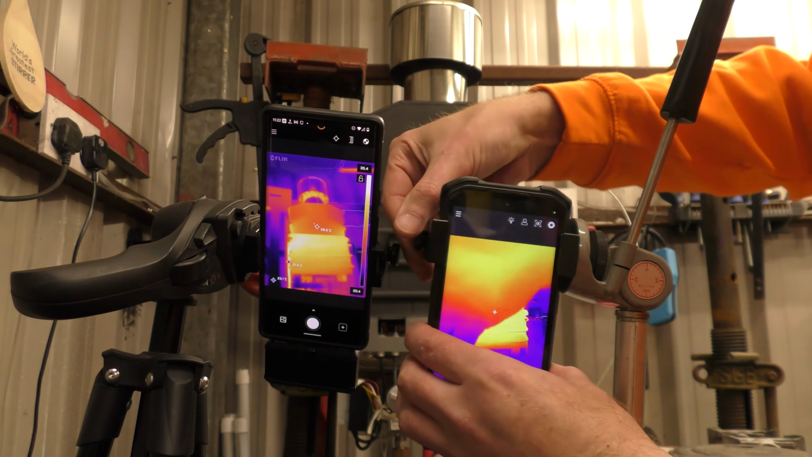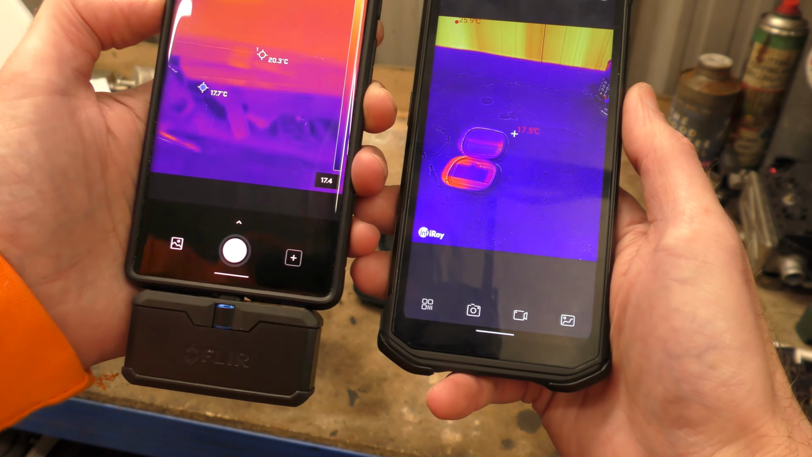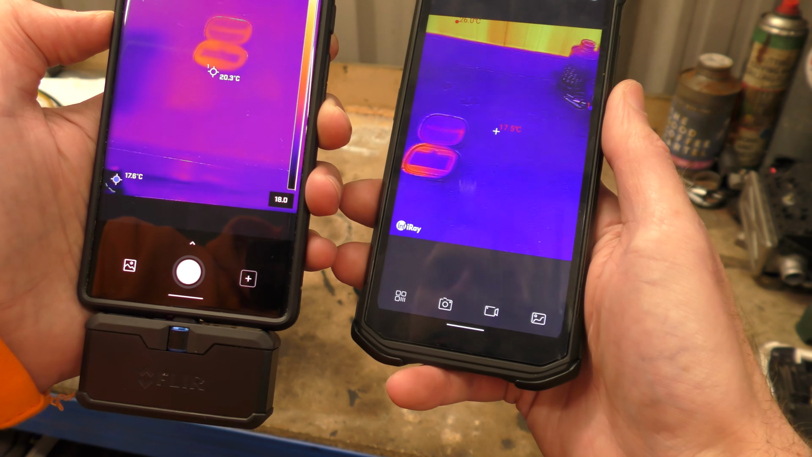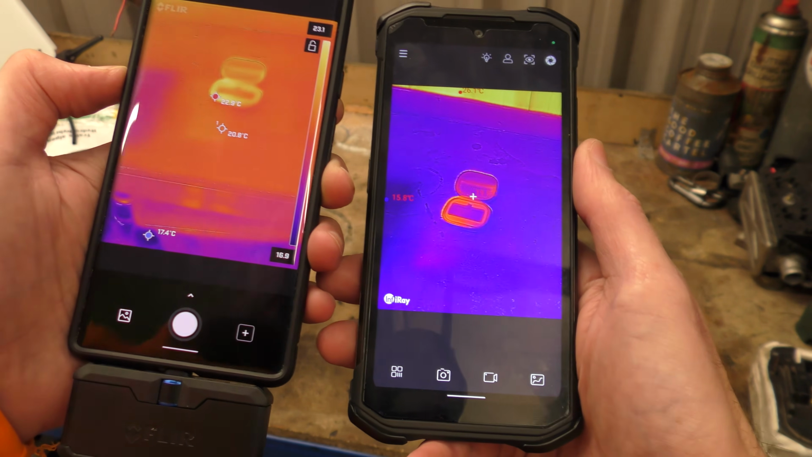Well, FLIR is a big, well-known brand that you're not going to get in trouble for using FLIR data in any measurements. InfiRay is not an unknown brand, but it's lesser known than FLIR.